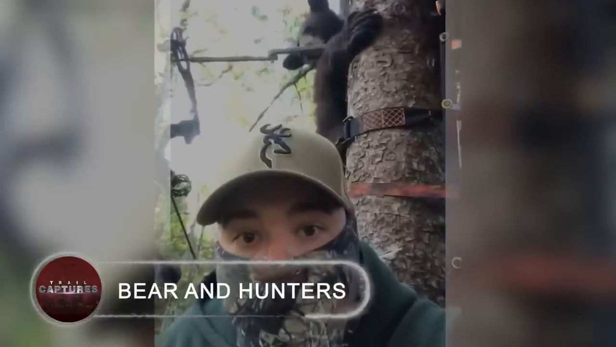Bear and hunters. Perched on a hunting stand, the hunter believed he was hidden from the wild creatures. However, he was proved wrong as a bear approached to say hello. After spotting it perched atop, it swiftly scales the tree and confronts the hunter. The bear investigated the tree, and the man also dropped to the ground.